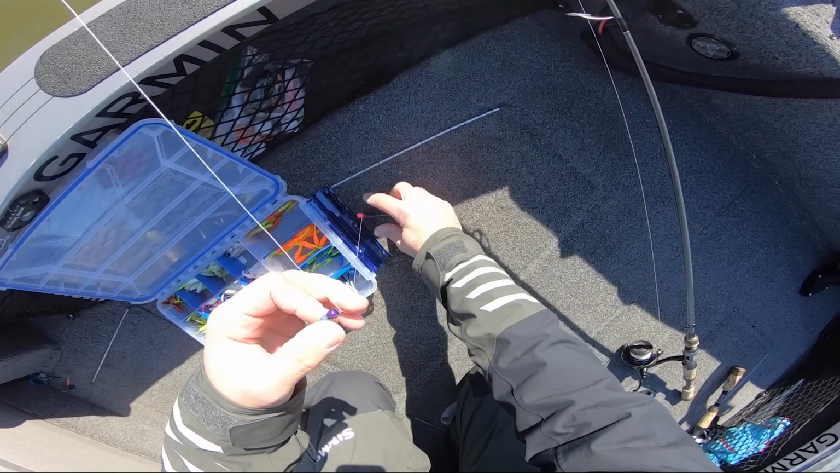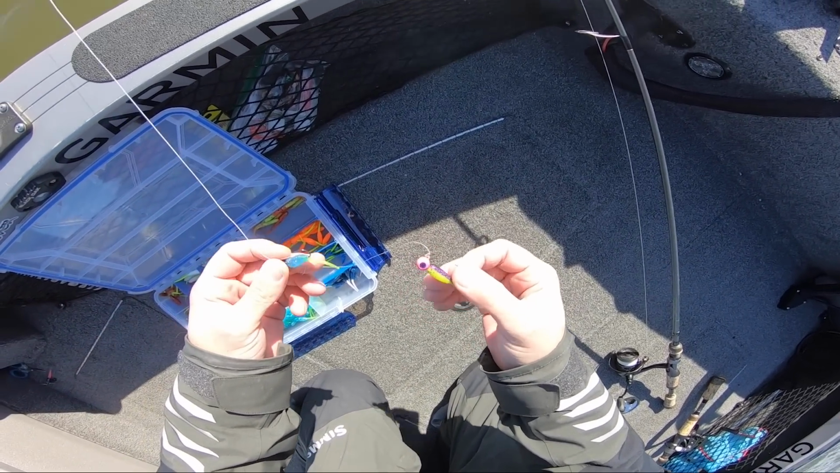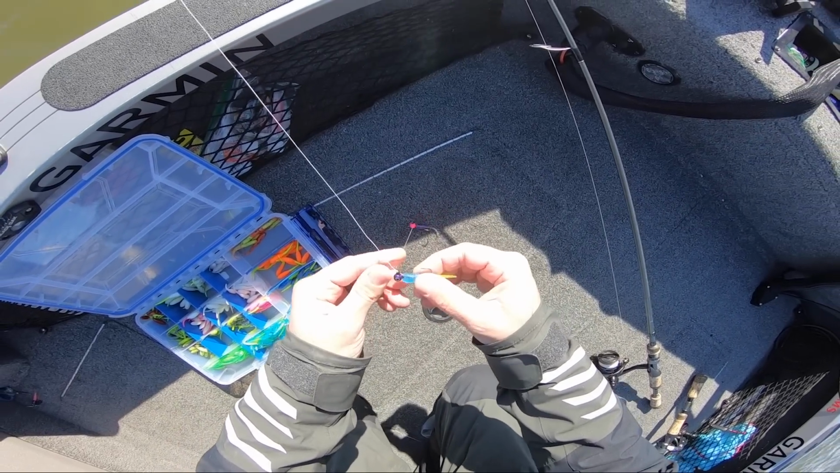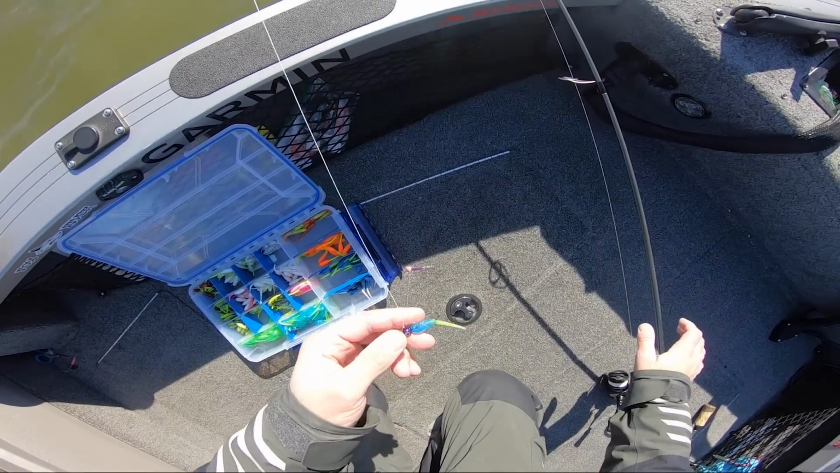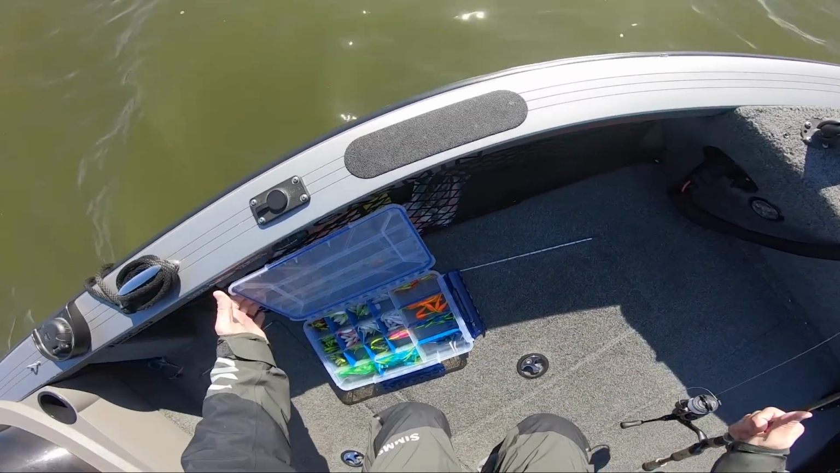All right, so we're running the old double jig rig. We've got an 1/8 ounce here with that purple and chartreuse from Swing 'em In Baits. We're running the Battle Shads today. And we've got a 1/16 ounce on top here with that ice blue and chartreuse. Swing 'em In Baits looking good.